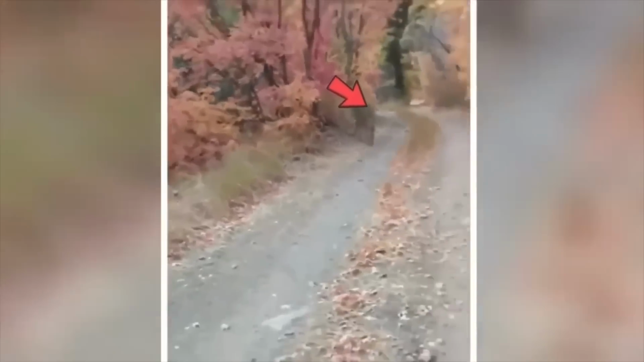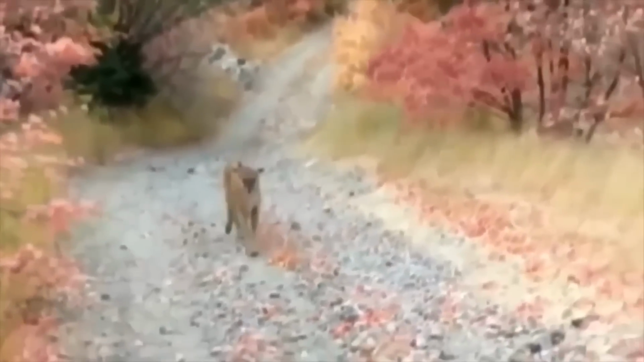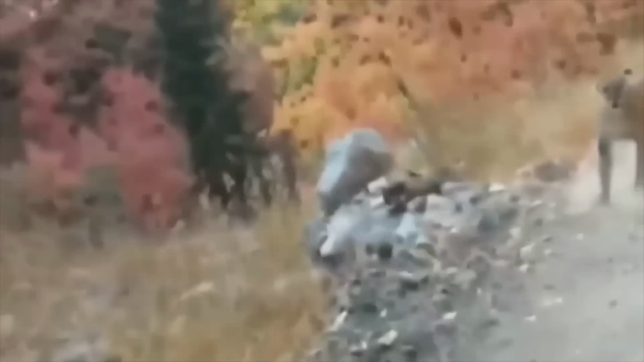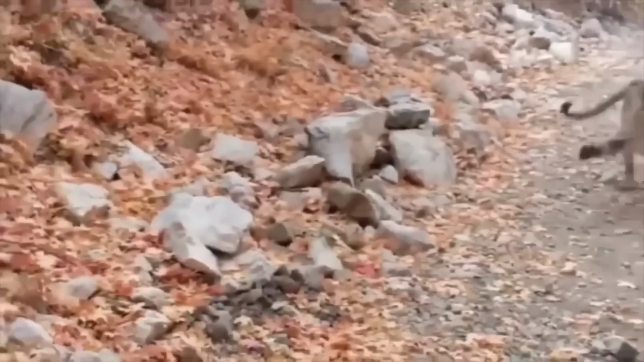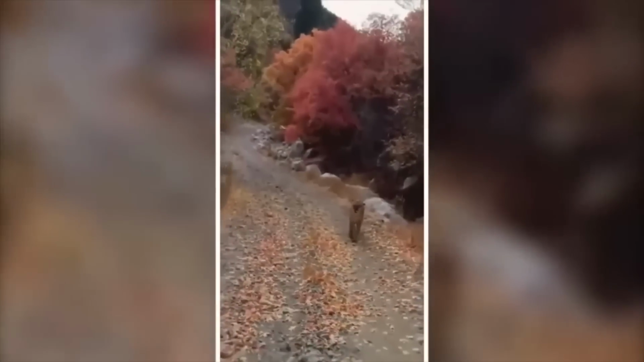A close call. This guy was out in the wilderness filming a video, just minding his own business, when all of a sudden he sees something bolting towards him like a bat out of hell. And guess what? It's a mountain lion! Yeah, you heard me right. This guy is staring down a big, wild apex predator. But you know what's even crazier? He manages to narrowly escape like a boss. This dude had a seriously close call. But he lives to tell the tale, and we're all glad he made it out in one piece.